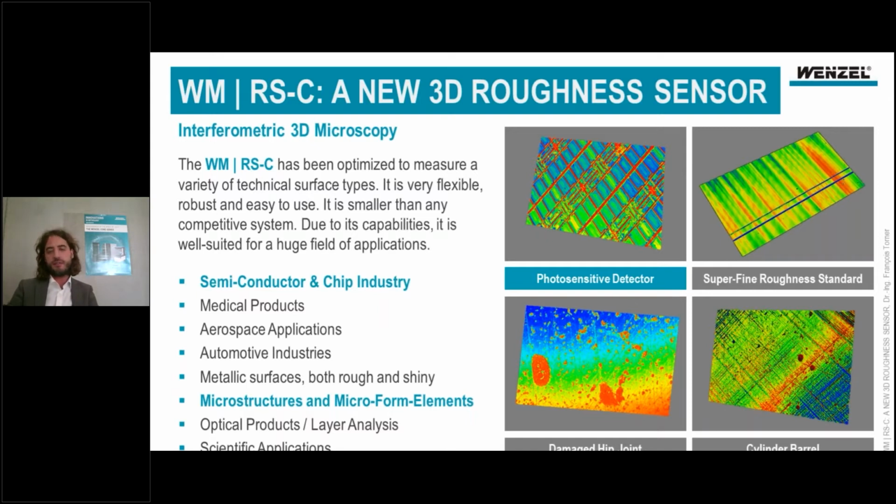I'll start in the left corner. There you can see a photosensitive detector, a CMOS sensor, and due to the very high lateral and vertical resolution, you can see all the structures upon the surface. So generally speaking, this means that you can use the sensor, for example, for semiconductor industries, chip industries, or if you want to analyze even microstructures.